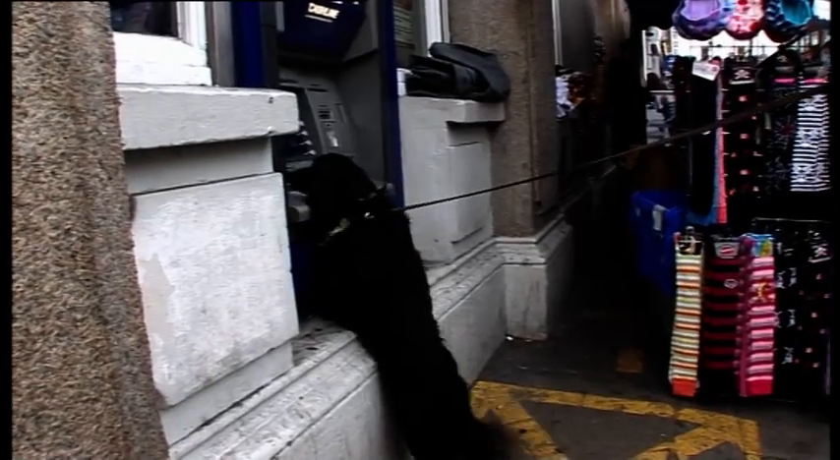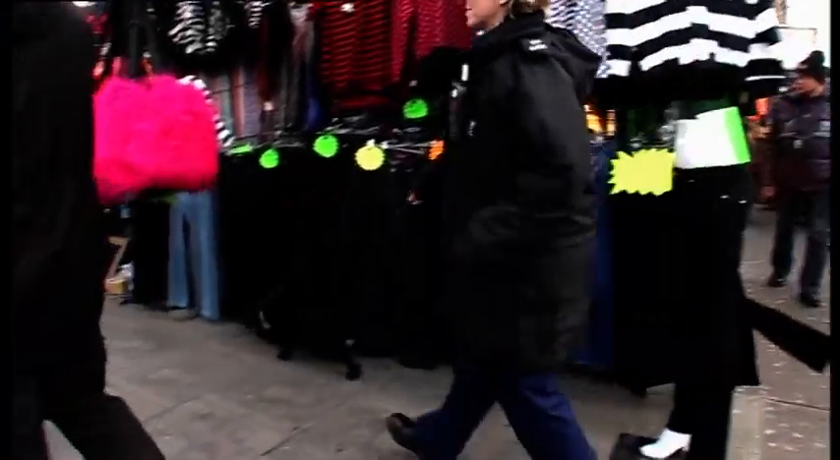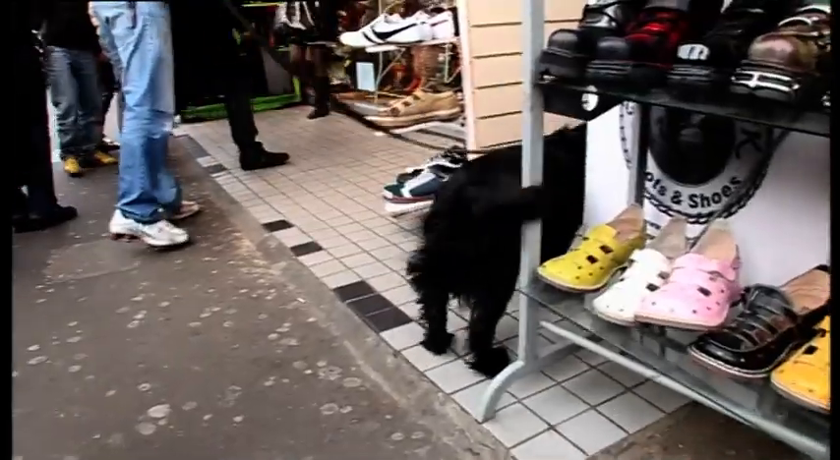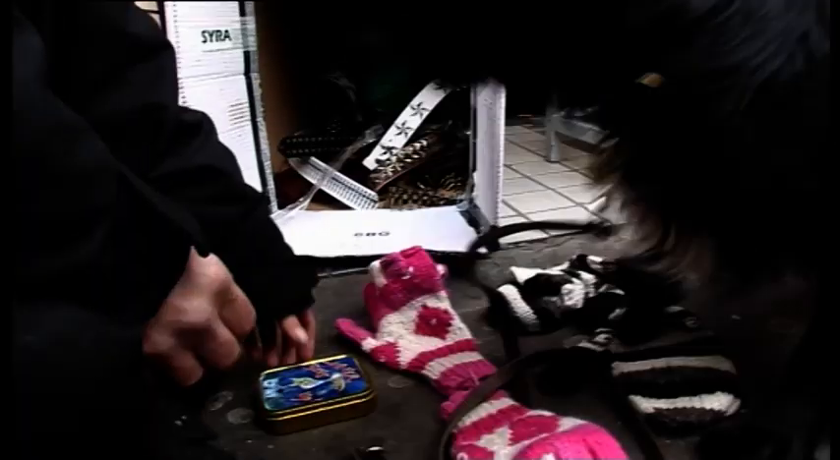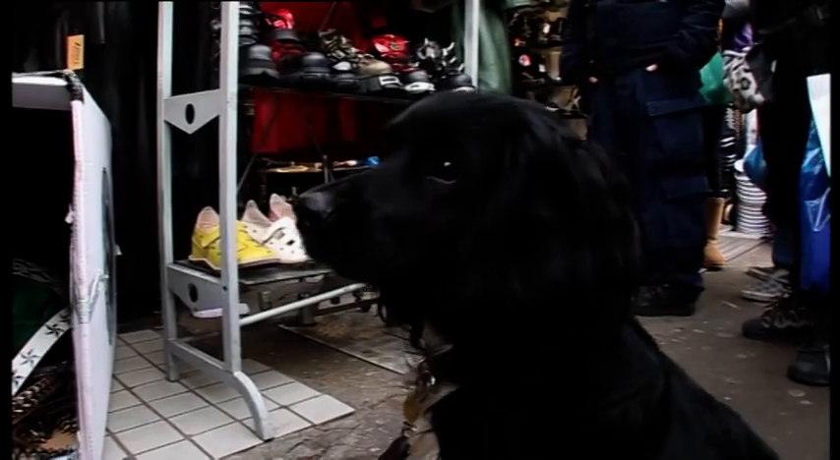Sometimes he will do anything to please PC Gibson. He's telling me there's cash in the cash till. Good boy. Diesel's a true pro. The money's soon forgotten as the search for drugs begins. Can you see now? He's interested in this box. Is there cannabis in there? Good boy. But to him, that's his indication.